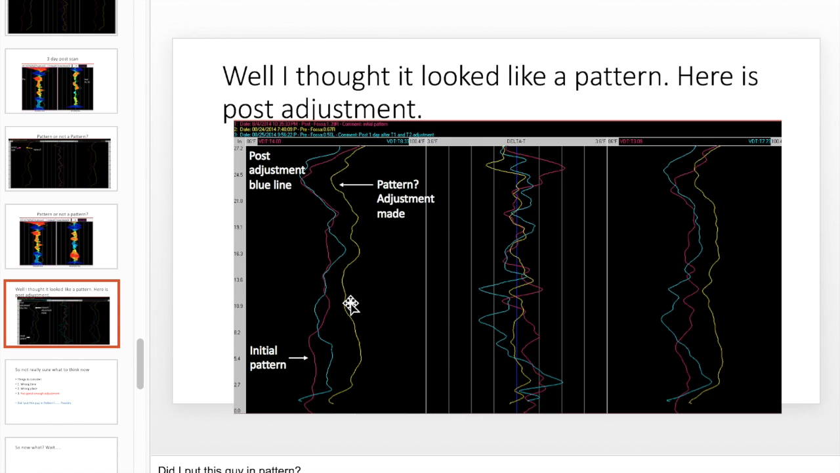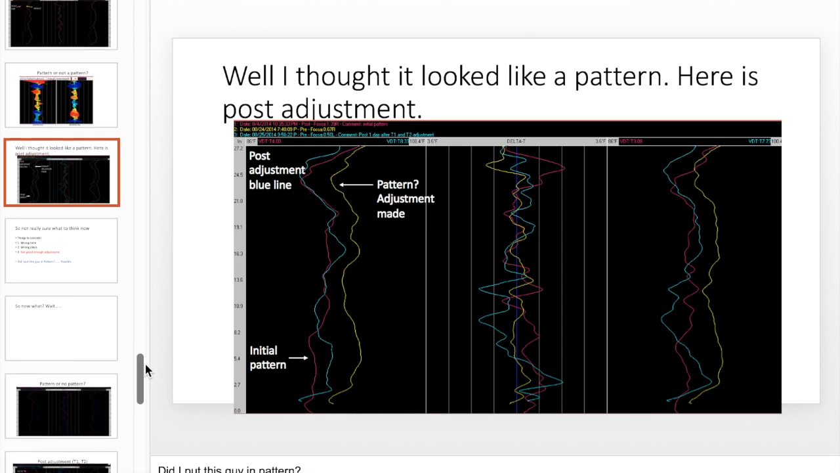The post adjustment was the yellow line. After the post adjustment, it was a scan, and I thought it was patterned, so I was like, oh, I better adjust it. And then the light blue line was after that, a day later, and it was the same as the initial pattern. So did I put them back in the pattern? Yeah, more likely than not. So you gotta be careful. If you adjust and put them in pattern, they're not gonna like you. You're not gonna like yourself, and it's just a bad day for everyone.